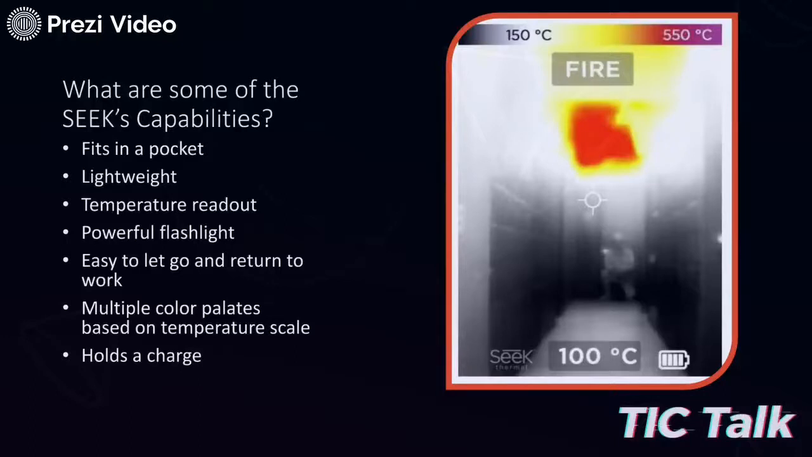They can also hold a charge when they're not being used. I might go 3 or 4 shifts without even looking at the camera, pull it out, and it's still showing a full charge. So it would be something that I would check every morning, but don't expect that you're going to have to take it off and charge it nearly as much as the new iPhones. I think the iPhones will not hold a charge nearly as long as what this will, mainly because the iPhone's on all the time and this isn't.